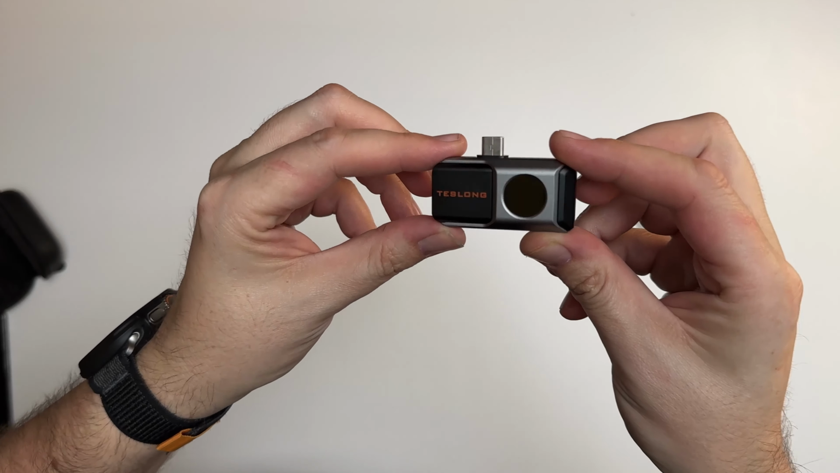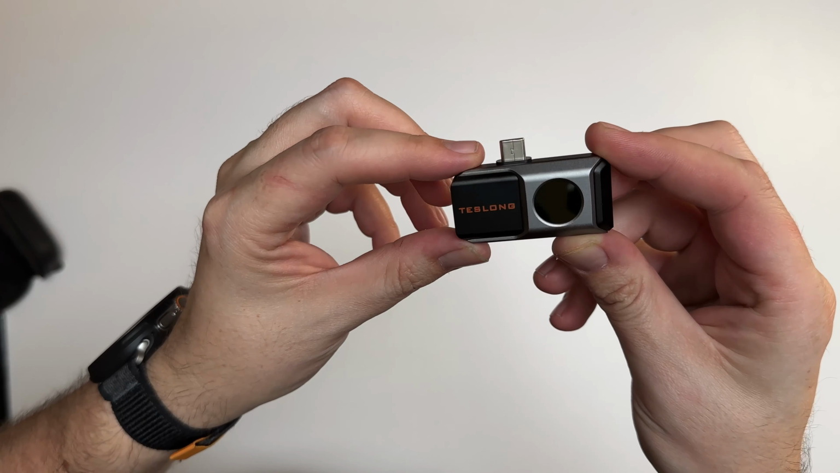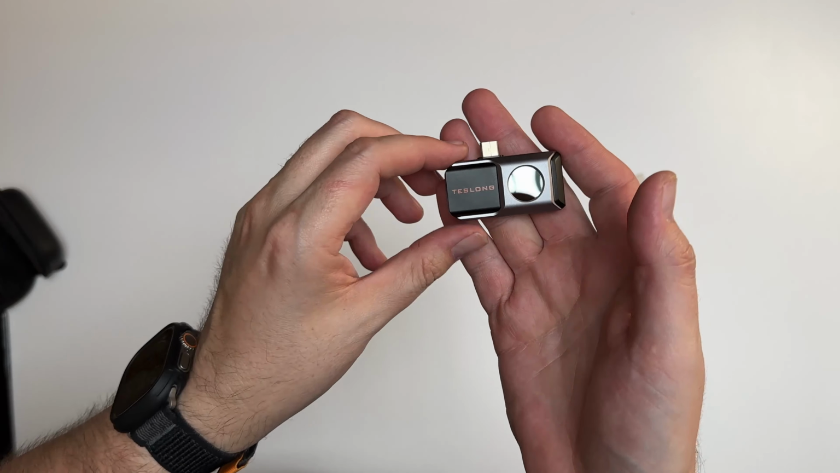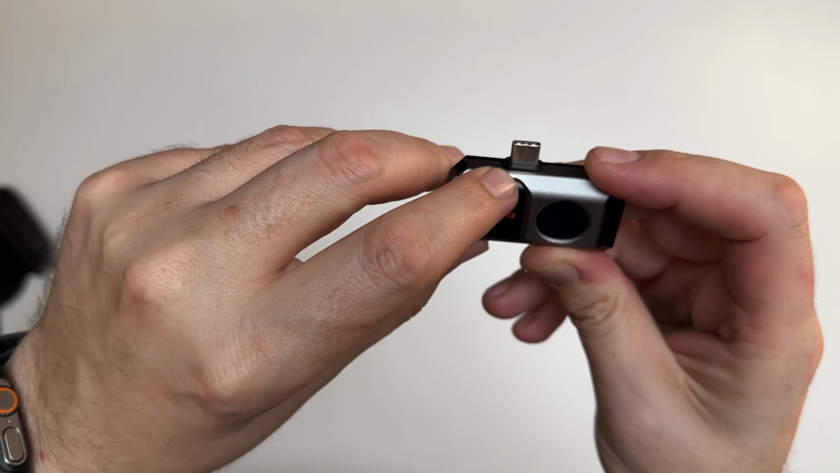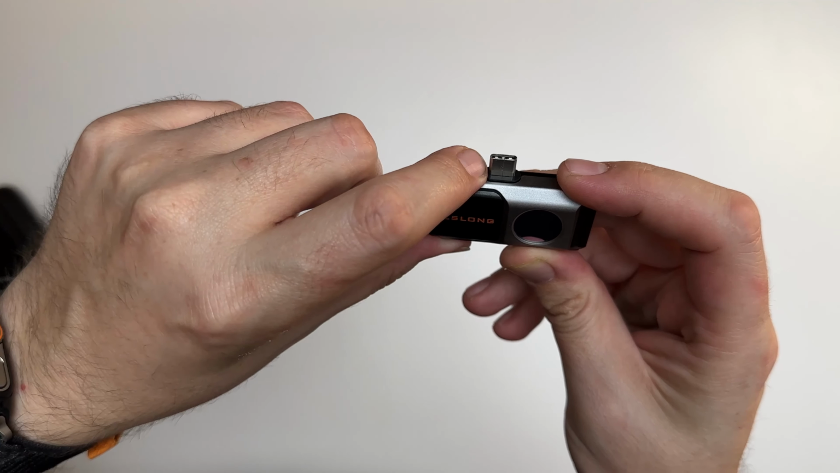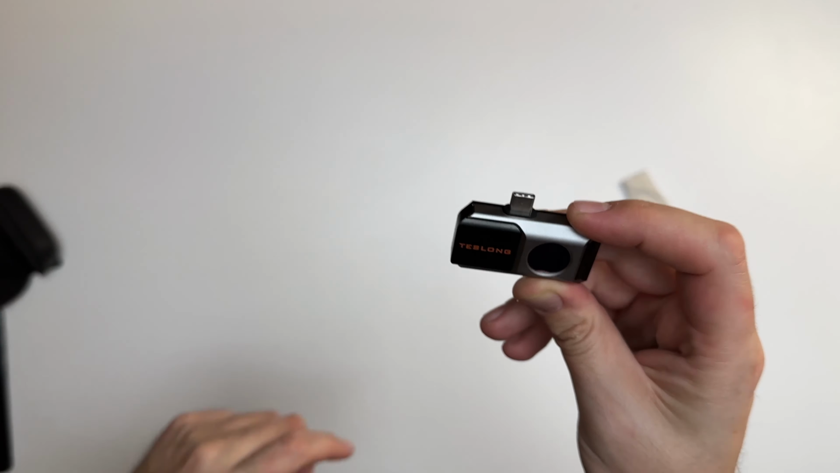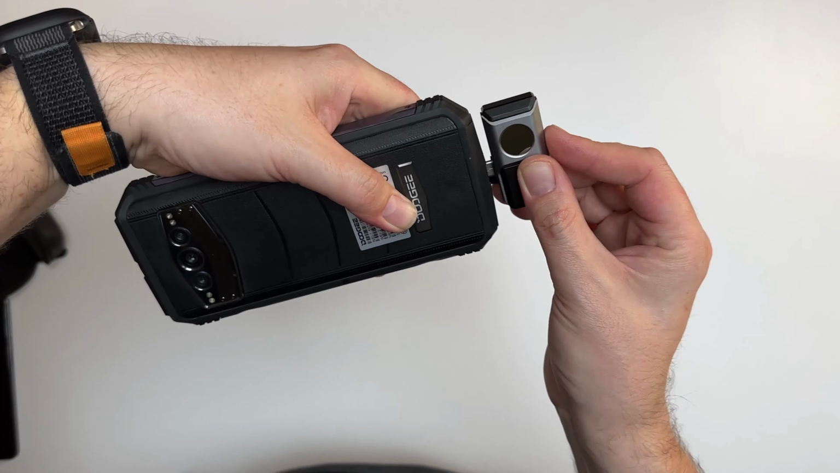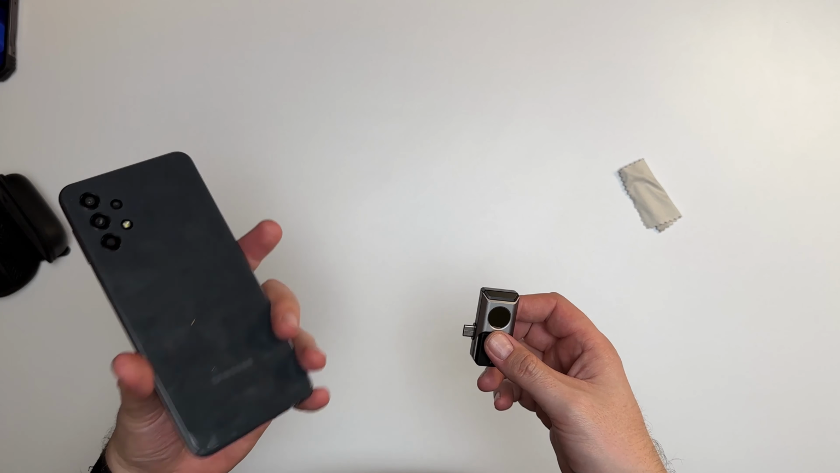Okay, so to give you a better look at the imaging camera here, it's pretty small. It actually has a little bit of weight to it for how tiny it is. But the main con that I have with this Type-C is that it's really short. So if you have a case on your phone, it's going to be hard to reach. The other thing, so like if I try to put it on, it just won't click in. And it is the same thing when you have a case on it as well.